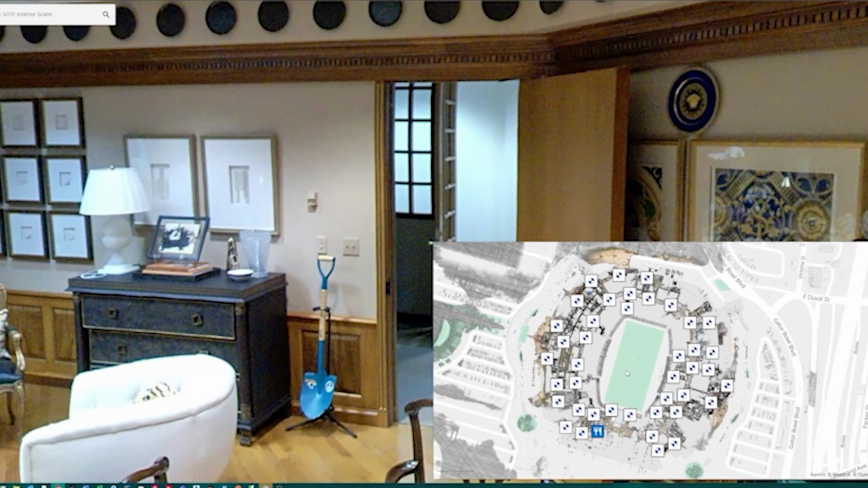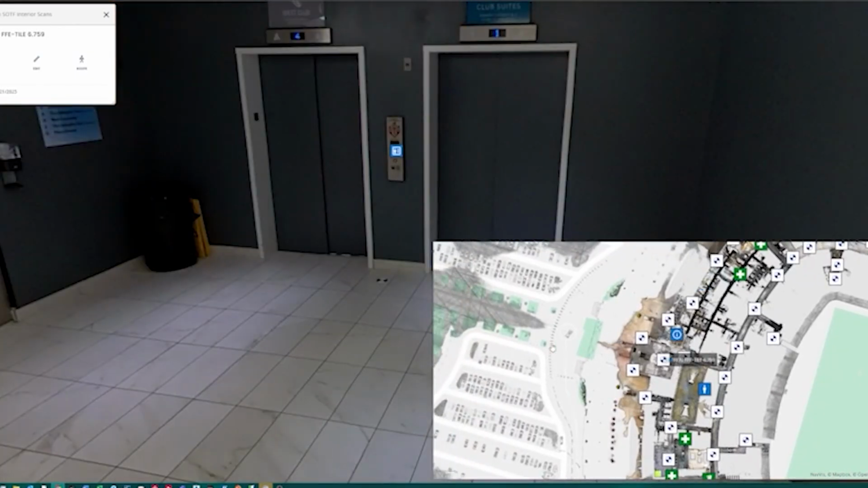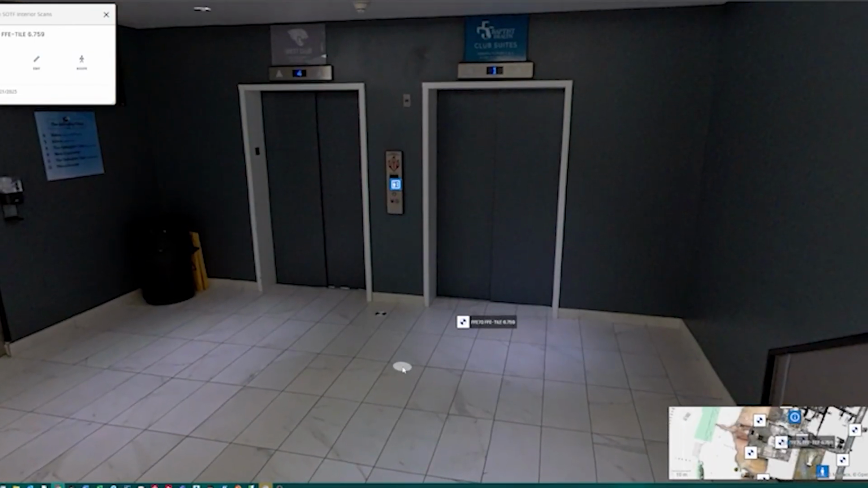Then all these icons are clickable. So they click on an icon, it will transport you to that location in the stadium. And then up in the upper left-hand corner, you see that box populate. That populates with the elevation and the location of that point. You also see there between the elevator shafts is a control point, and then there's a GIS feature just saying that there's an elevator shaft there.